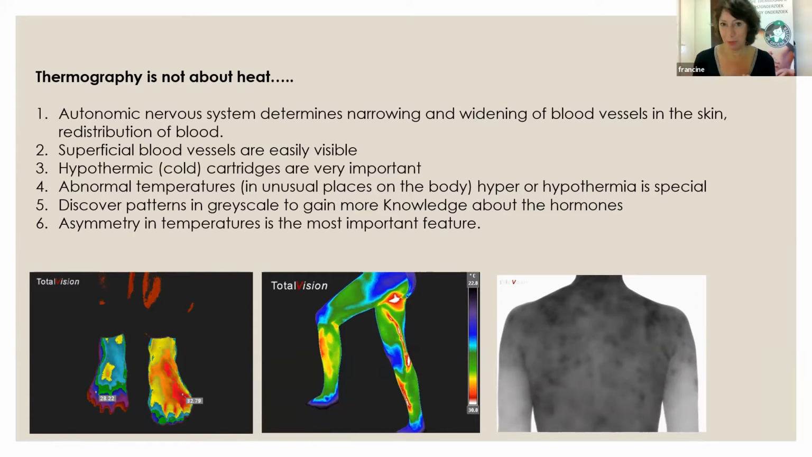So if you have the breasts, and both of the breasts didn't have any surgery or whatever, but if one breast is really cool and the other has a hot spot, then you think, why is this hot spot there? And women don't have to feel this, they have no idea. But the camera is so precise and has such a high definition that we determine it immediately.